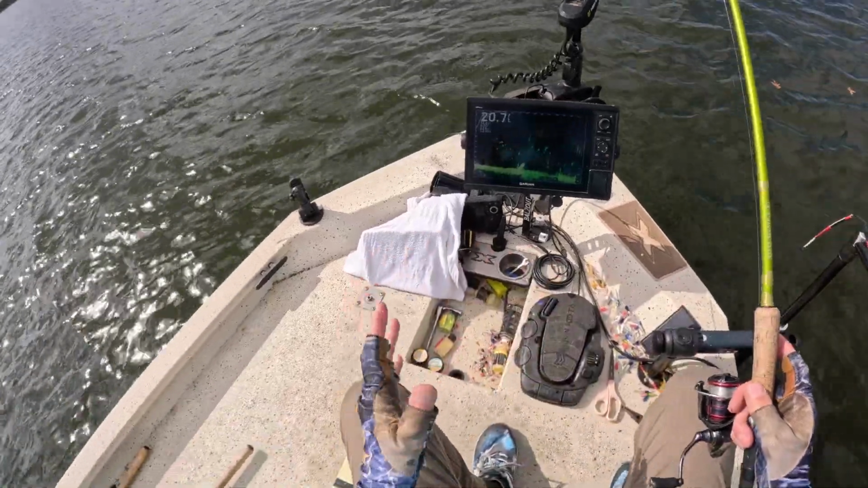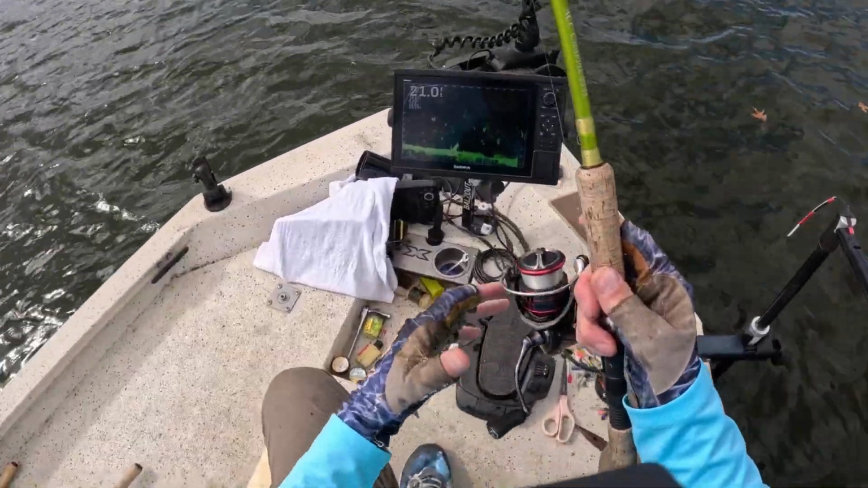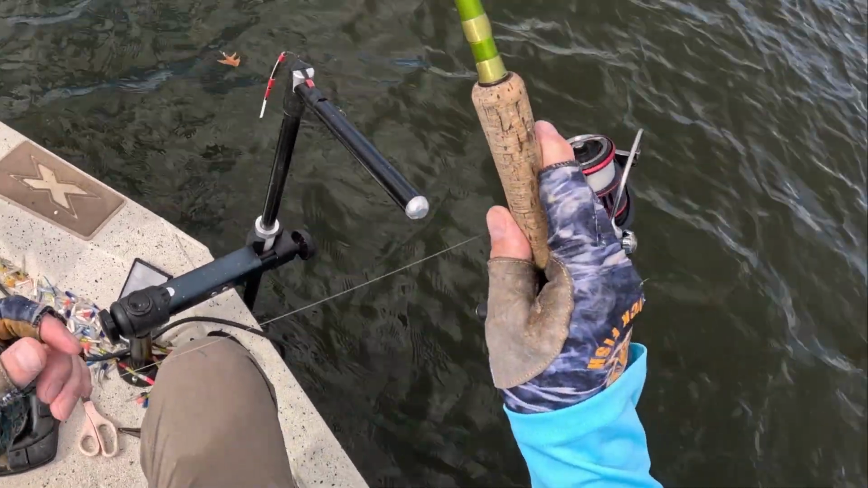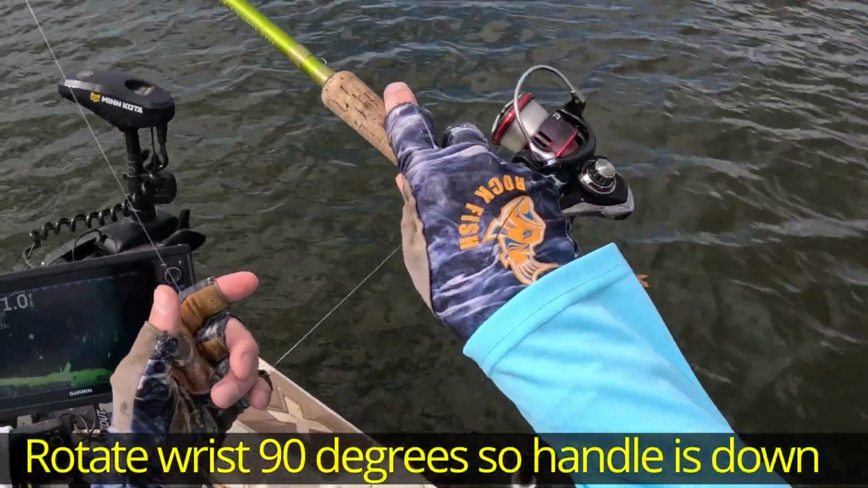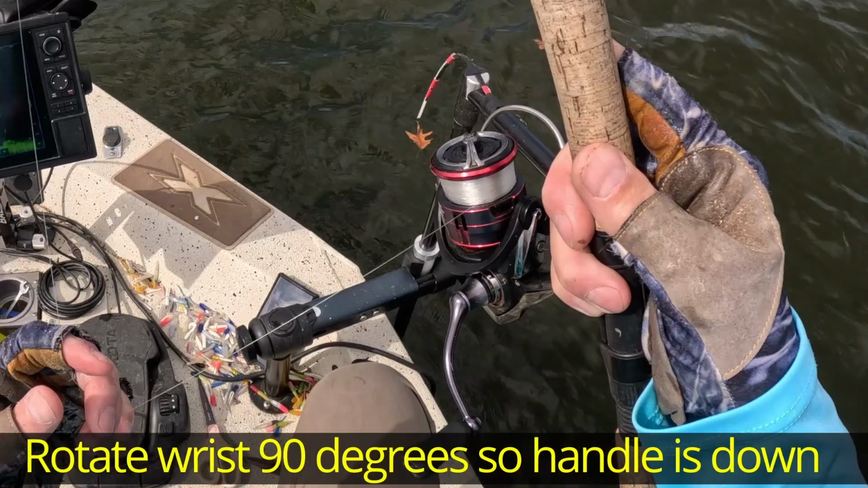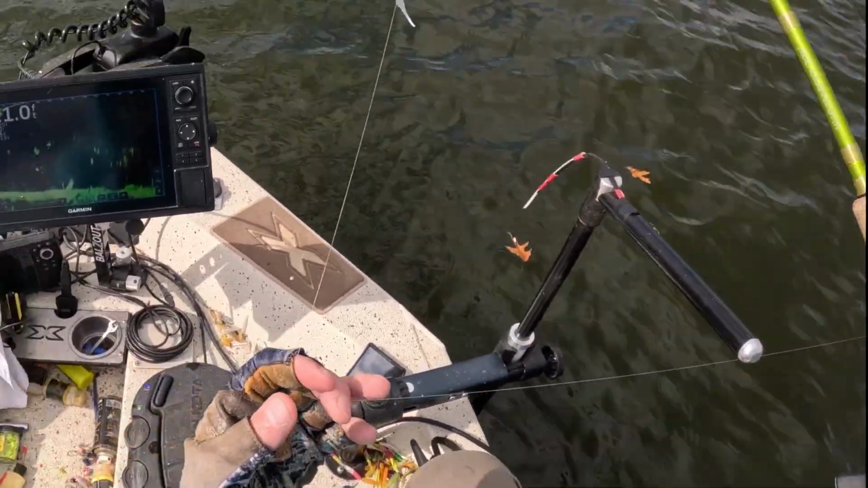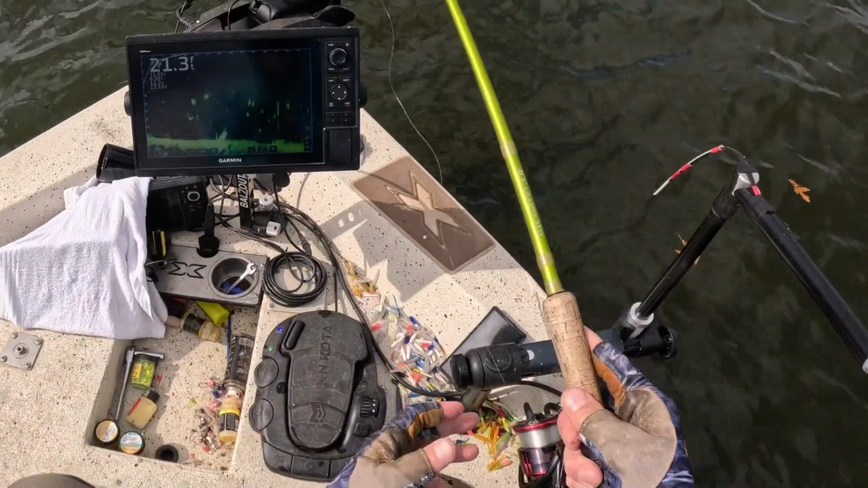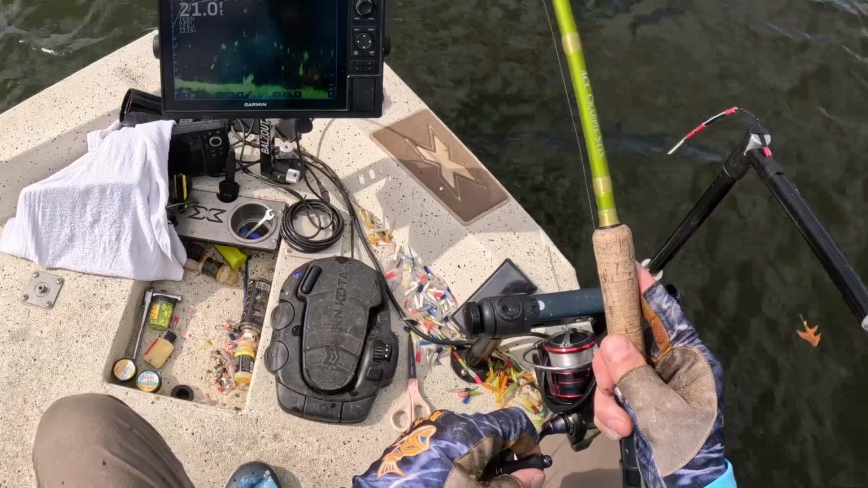Alright, here's a pro tip from someone who's not a pro. When you're casting, flipping these spinning reels, turn your reel like this. Not like this, turn it like this. Otherwise, a lot of times it'll get caught up on that handle. So if you turn your reel like this, you can flip it right out there. No problemo.